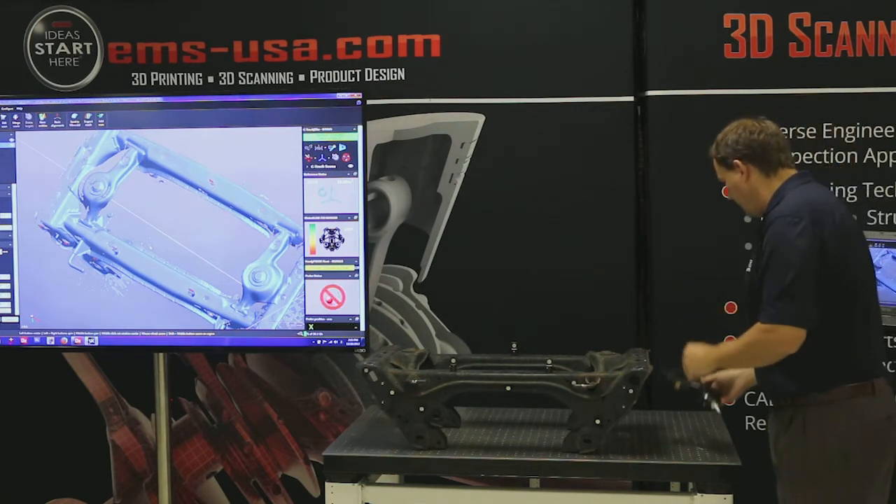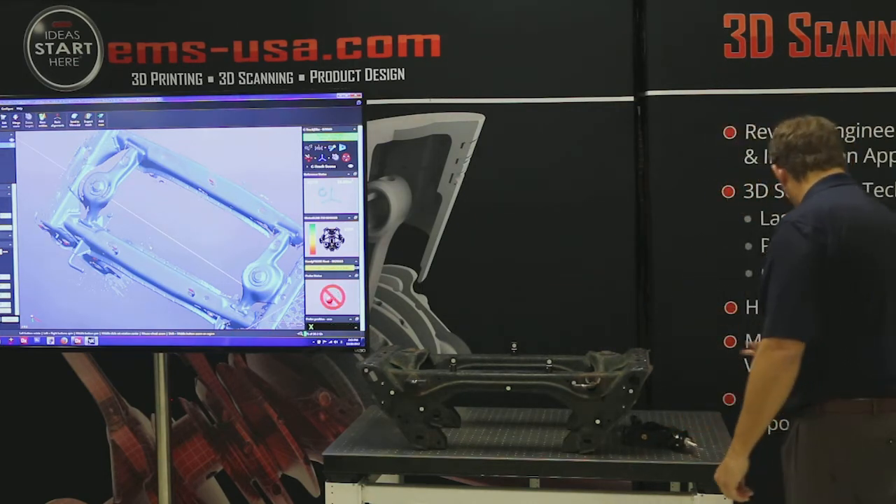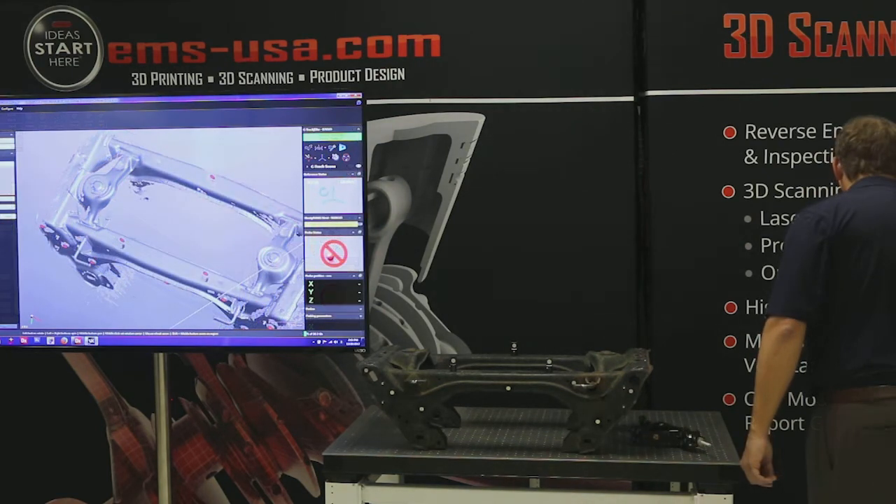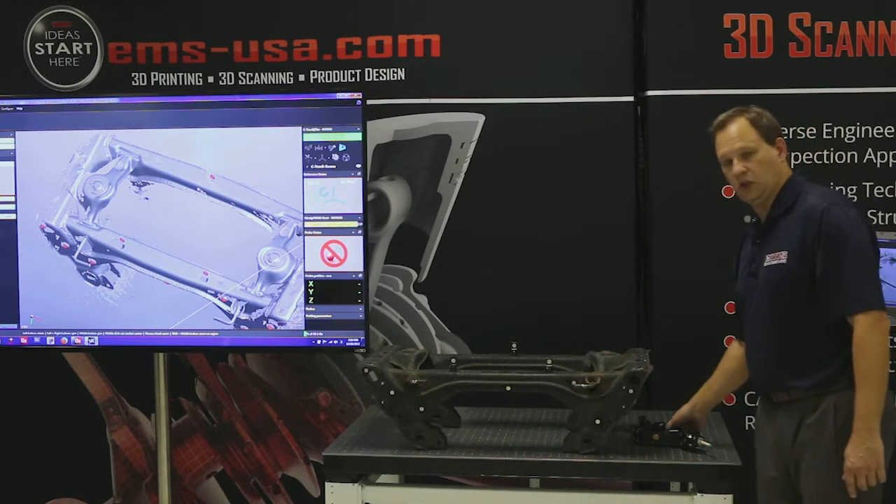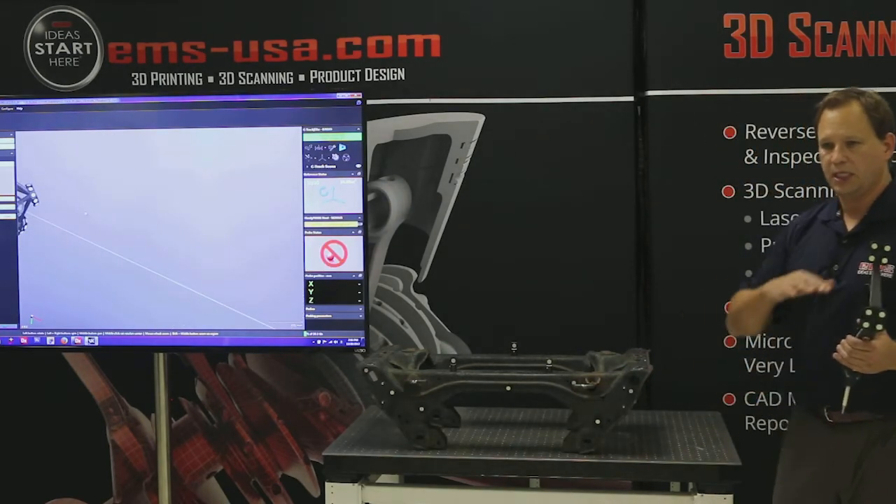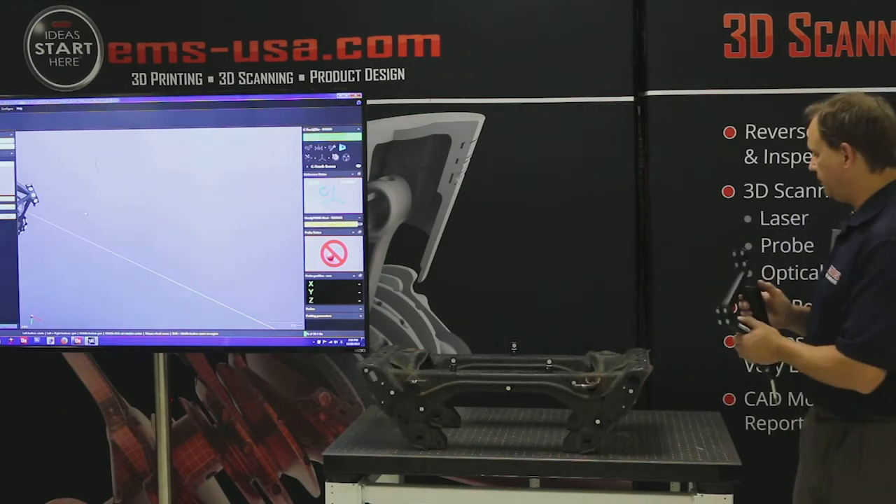Track it. Okay, so let's go ahead and tell it we want to do some probing, and we'll show that. Okay, so we've gone into the probing here, and the first thing we're going to do is create a plane. So if we're going to do any kind of circle or cylinder, especially circles, you definitely want a plane first.